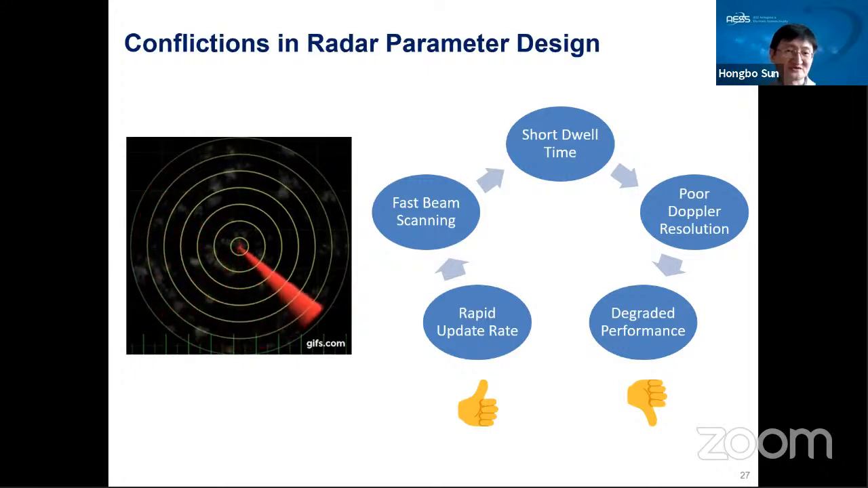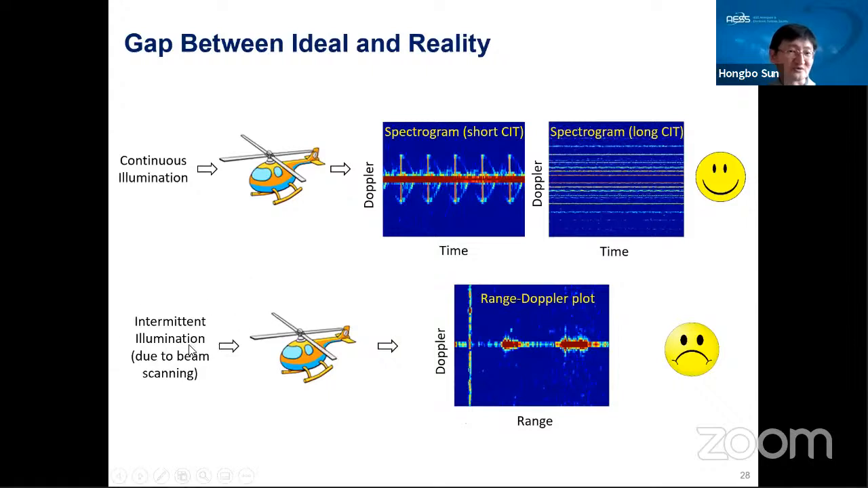Okay, so for this case, we have intermittent illumination due to the beam scanning. That means we will have a very short integration time. For the real radar system, we always detect the drone, detect the target in range and Doppler. This result is a very typical measurement result for the real radar system, as I mentioned just now, the Thales portable ground-based radar system. For this system, you see we cannot see clearly the micro-Doppler signatures of the drone. So this is the real world scenario.